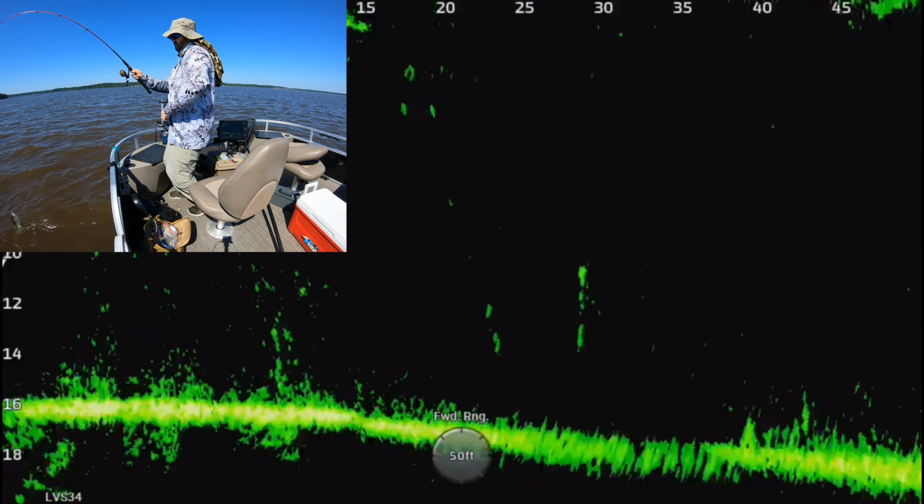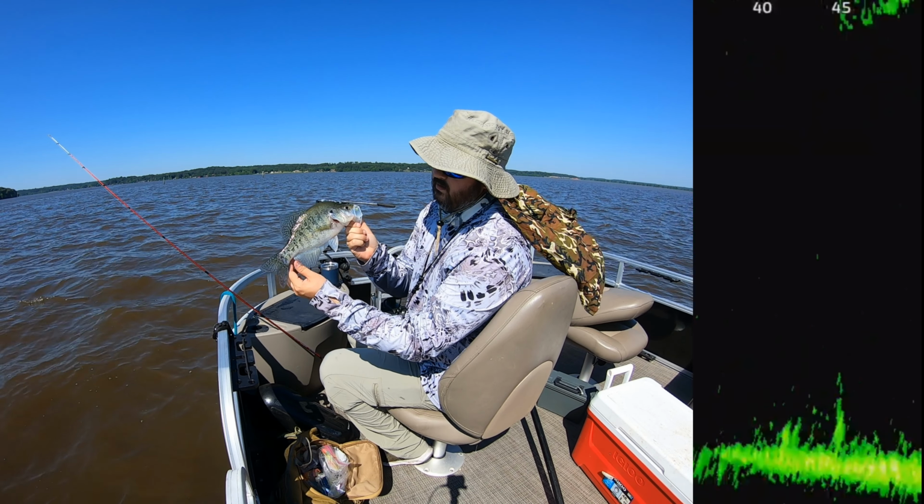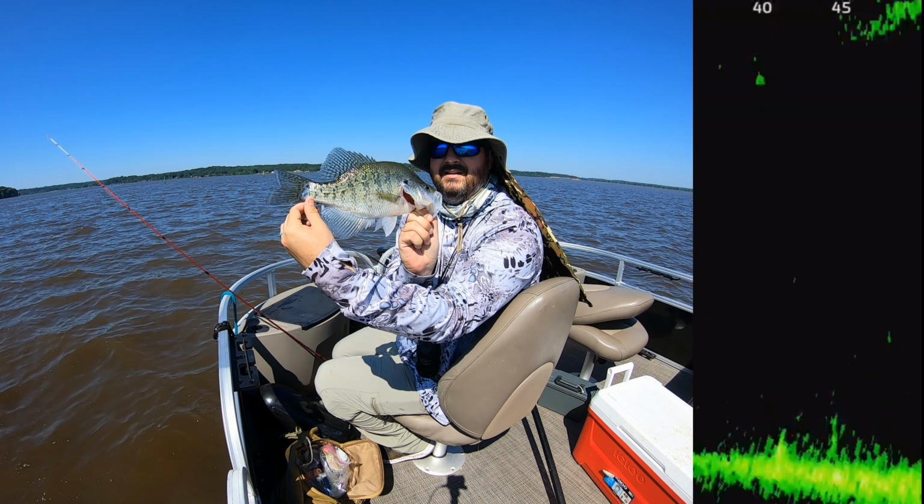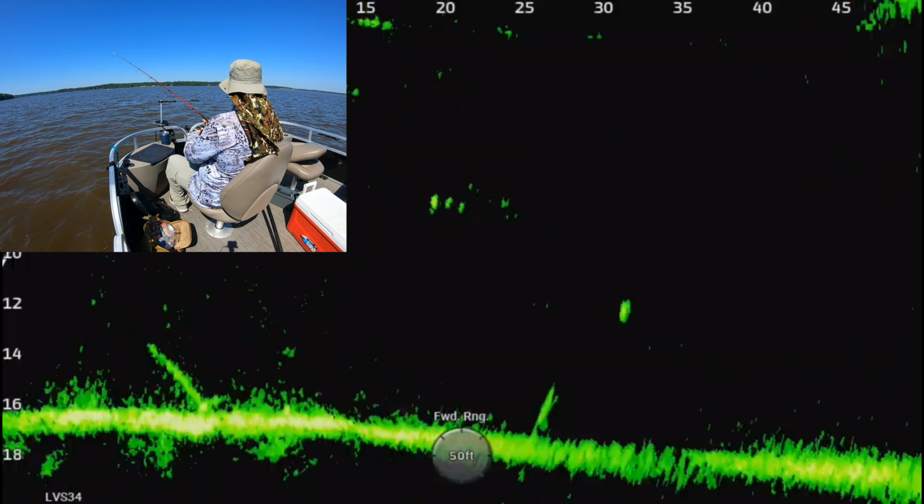That's a big fish. Look at that joker. I probably should have netted him. That's a big fish. 13-inch crappie. 13-inch. Yeah, that's a good one. I definitely should have netted that one.